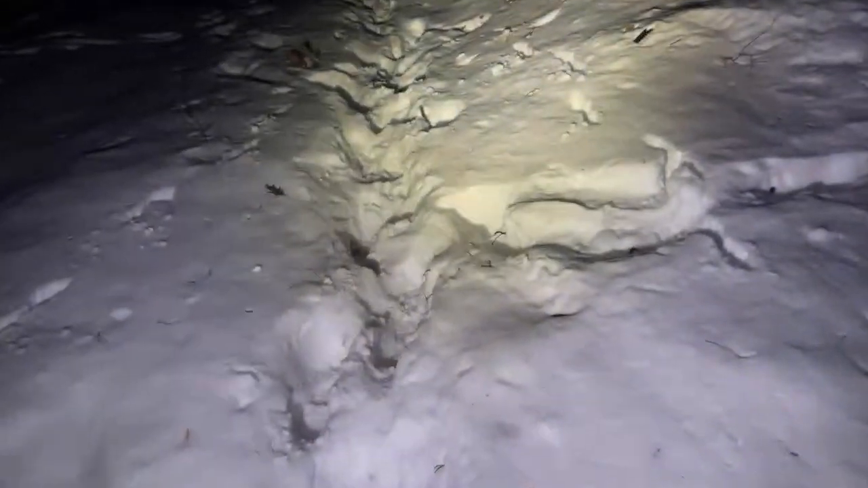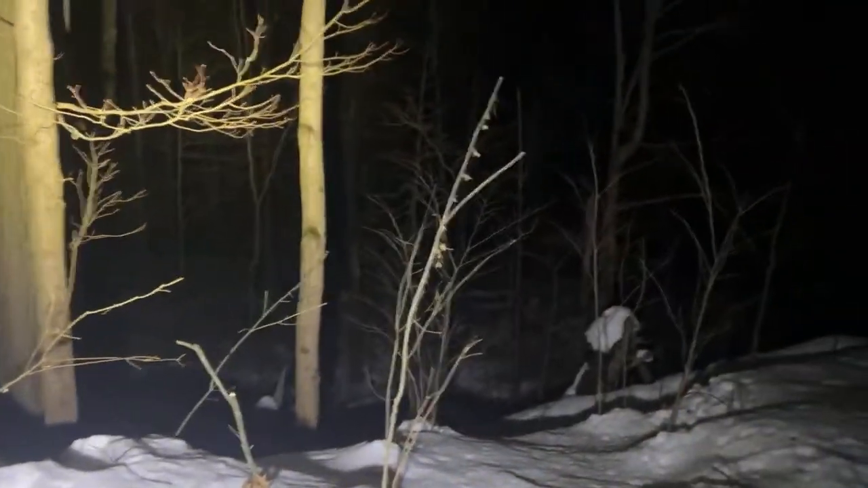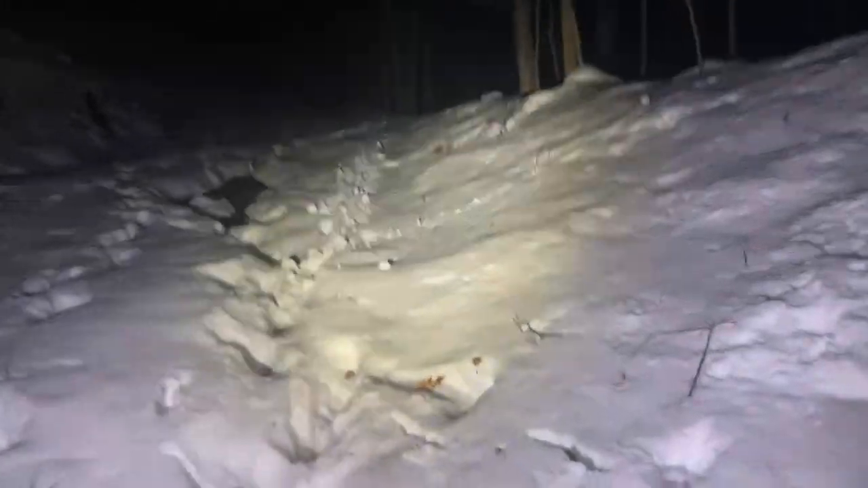These are some weird tracks. Can't see exactly what made them. Okay.